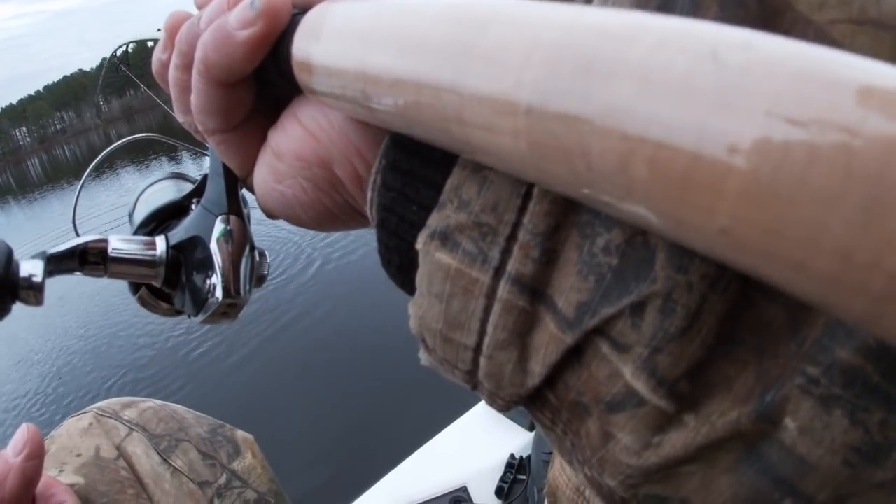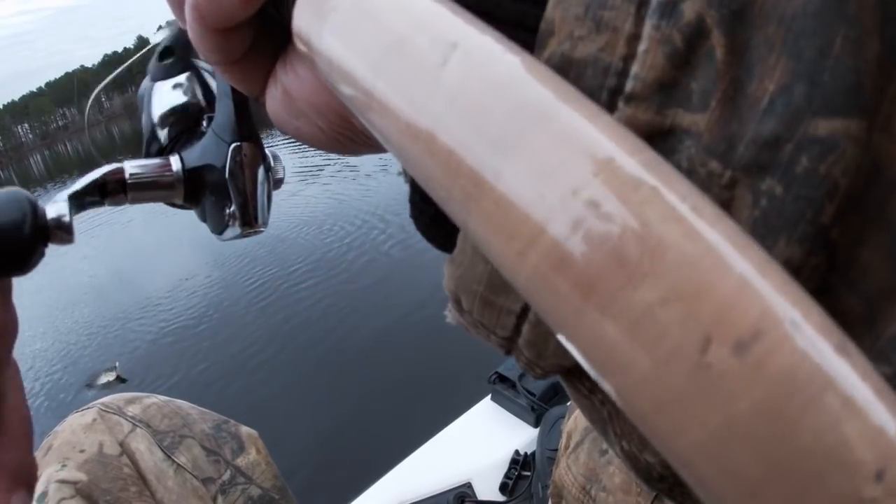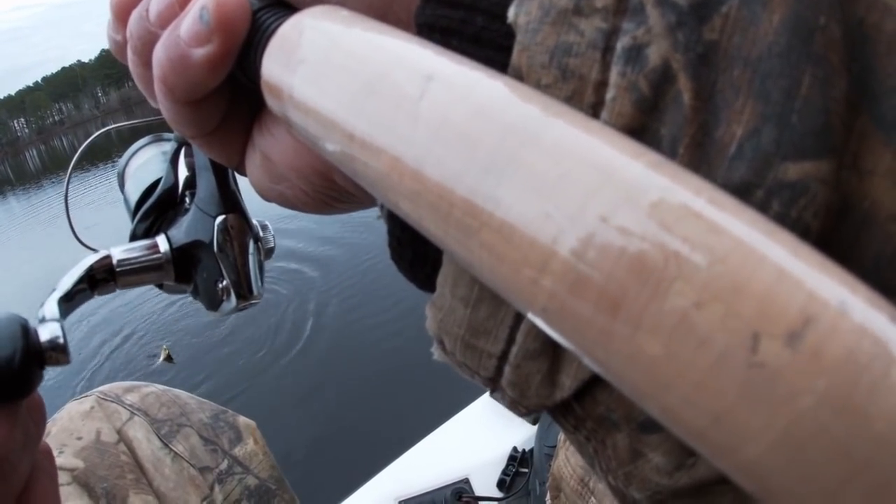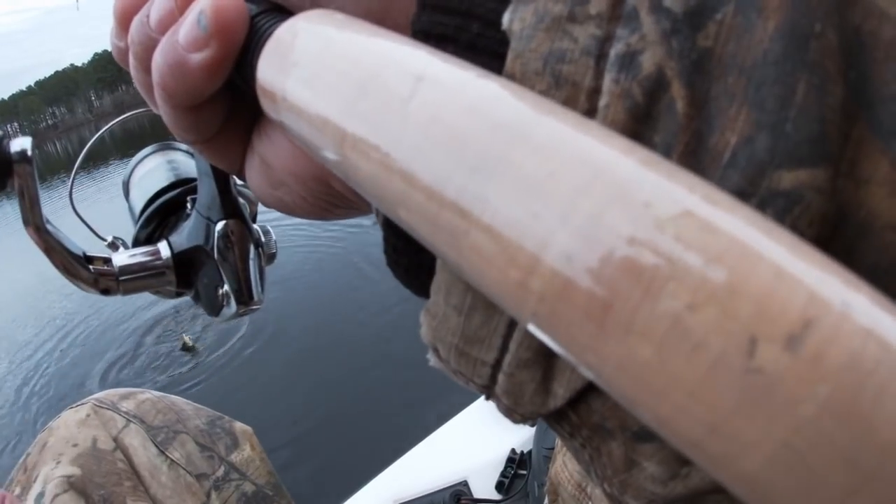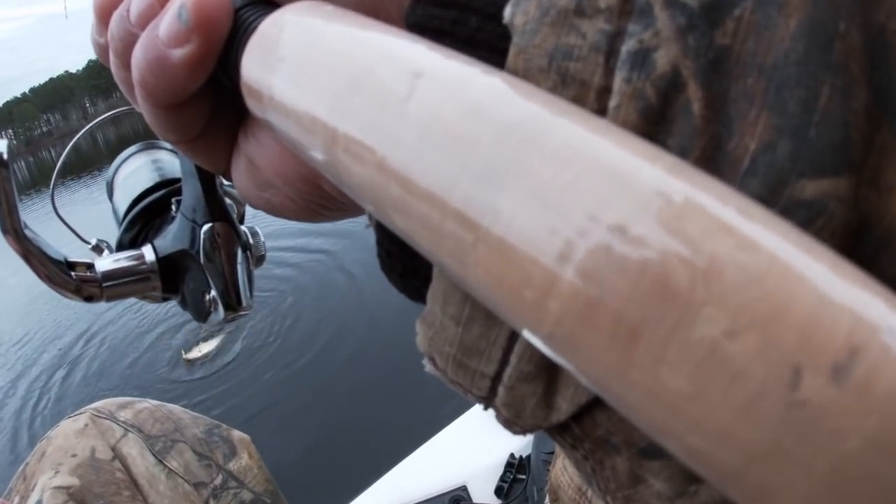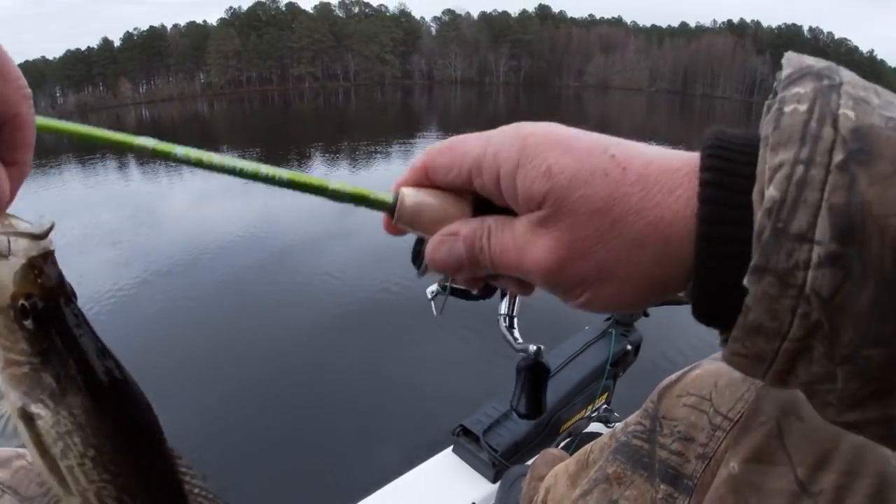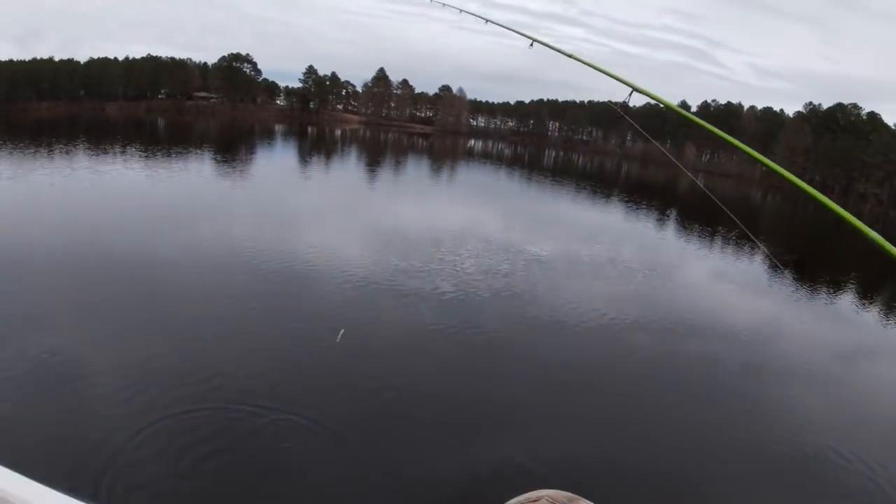Come on up. I think that's them right there. Come on up. See them? You coming up to them? Come on up right along there. Hold it. Just hold it. Hold what you got. Twitch it a little bit. What? It looked like he swiped at it. He didn't hit it. You see how fast they move from 16 feet back down?